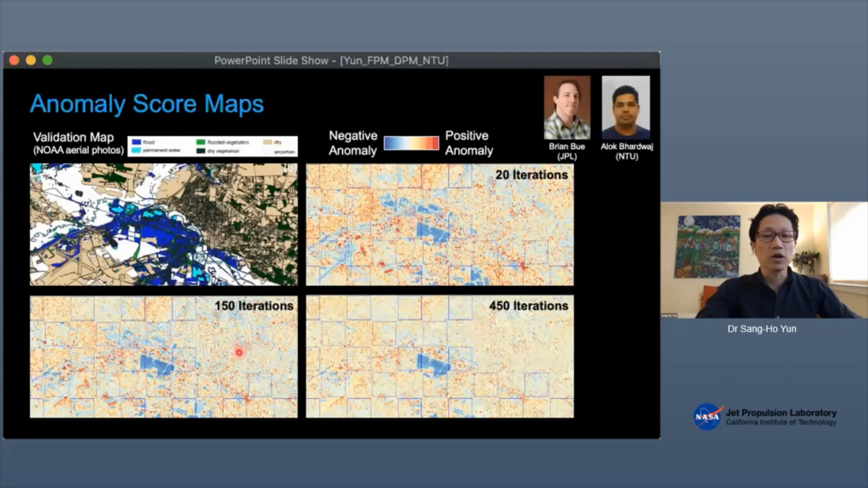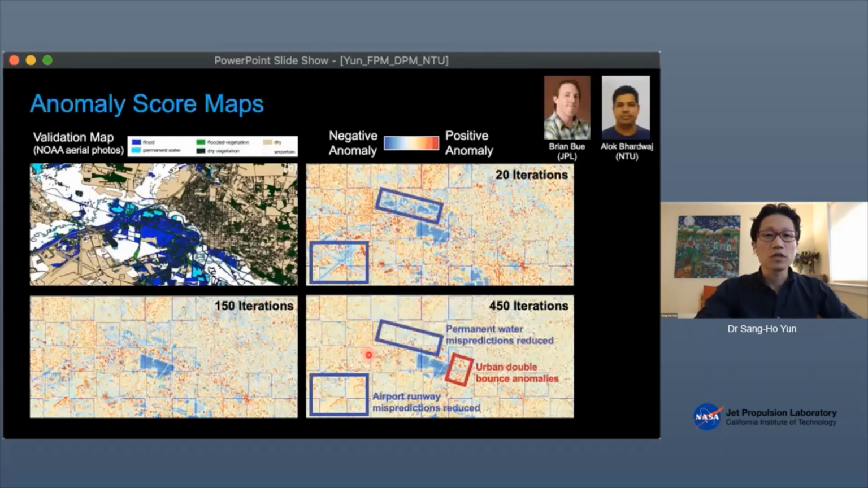But as the iteration goes on, you can see this highway runway is gone, existing water body is gone. However, the flooded urban area, it's hard to see at this level, but there are flooded urban area here. Double bounce induced signal is still there in this result. So this effort is still ongoing using this spatial temporal analysis.